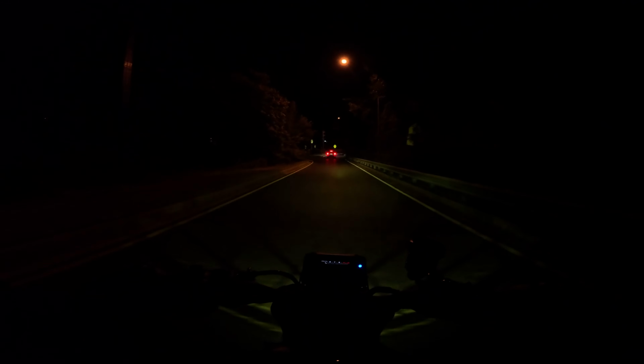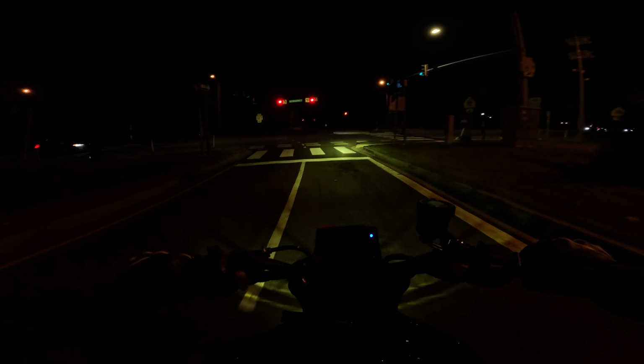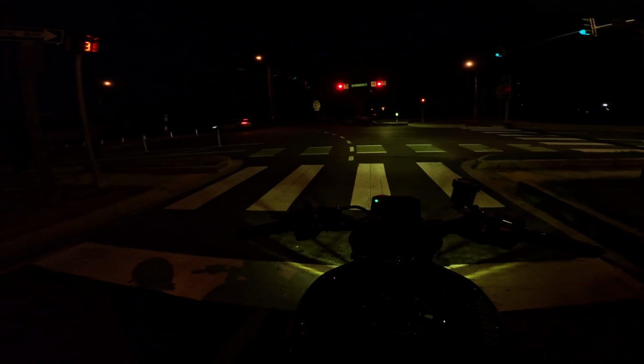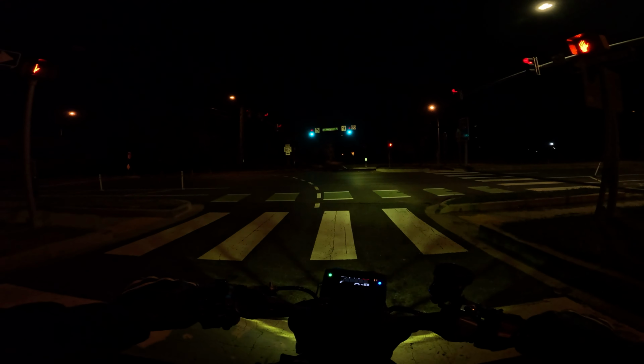No, you're turning. No, I don't think it'll turn green for me here, bro. Unless it does, then I'll be amazed. Yep, no car stopping here. Oh, oh my God, it worked. What the hell?